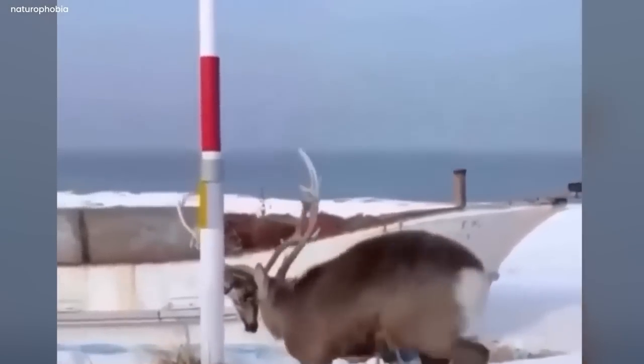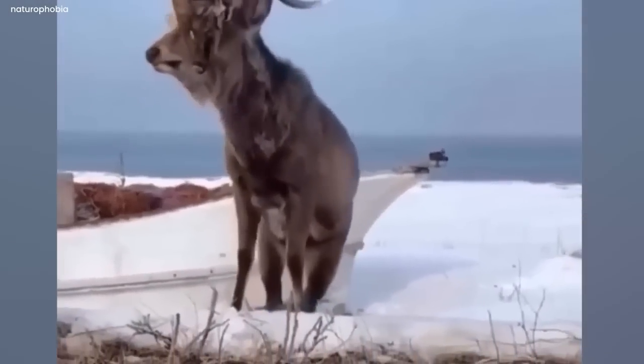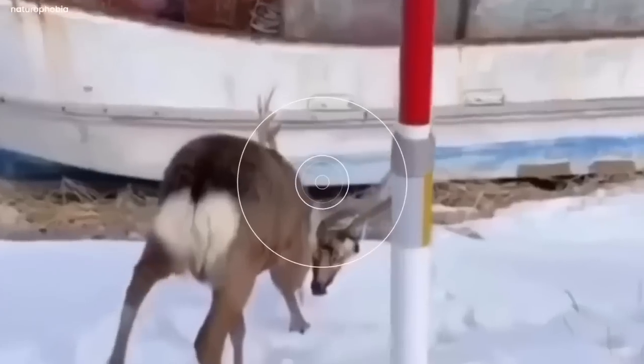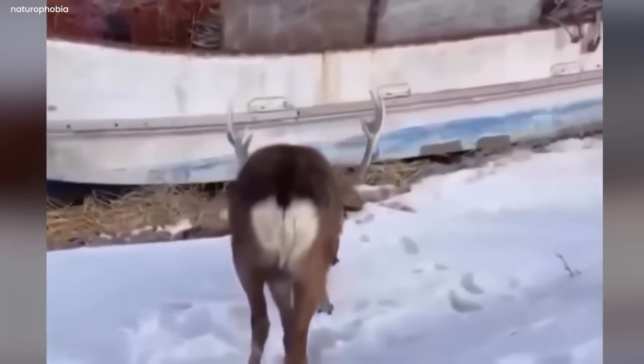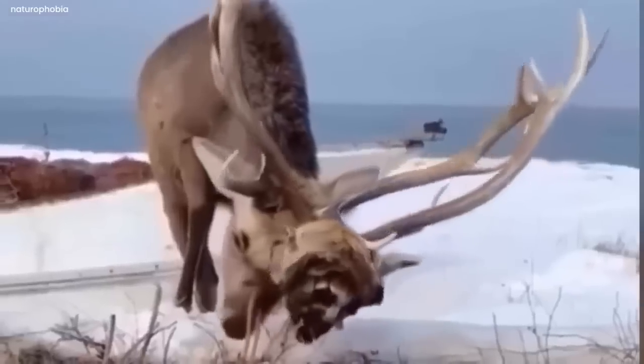It was the head of another deer, who might have been unluckily in a deadly encounter. The way that the head had been pierced through one of its antlers speaks great volumes about the immense strength these Arctic elk possess and how fatal their encounters can be.